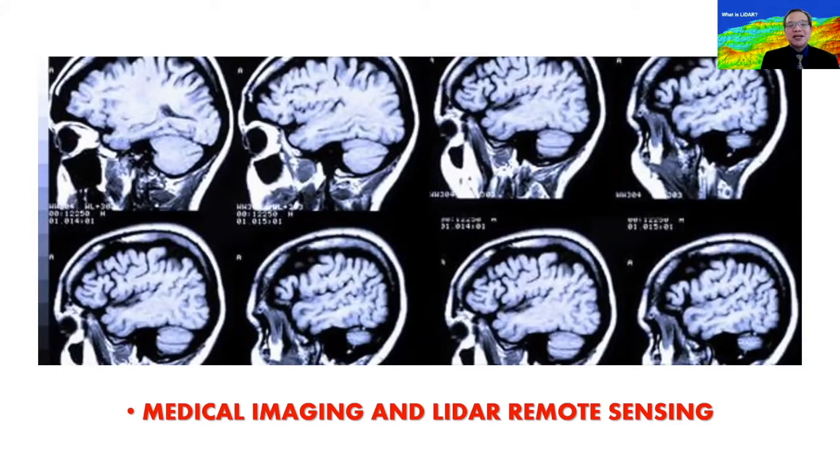Just to give you some sort of an analogy, in medical imaging we can do MRI, or magnetic resonance imaging, or another technology, CT scan or CAT scan, in which we can actually make slices of the human body without physically slicing it.